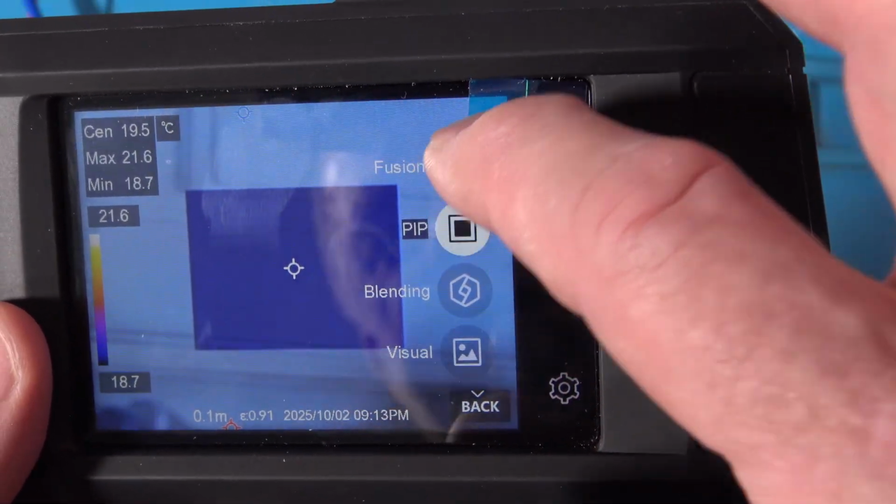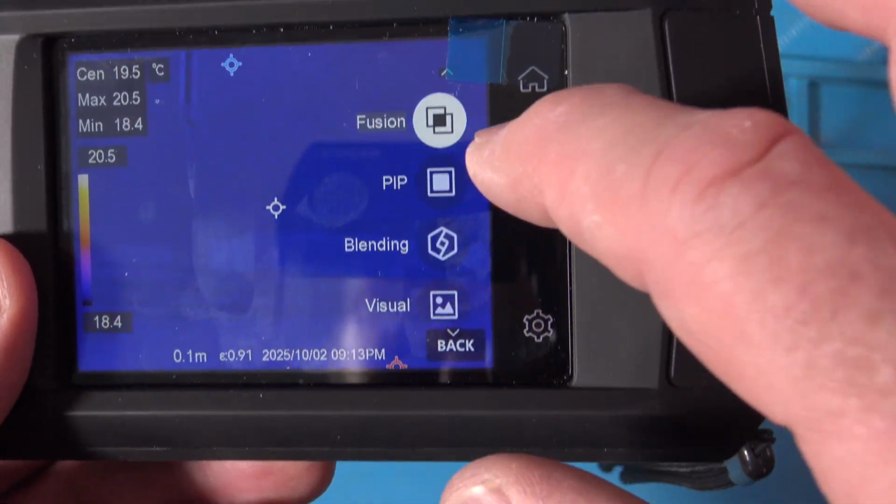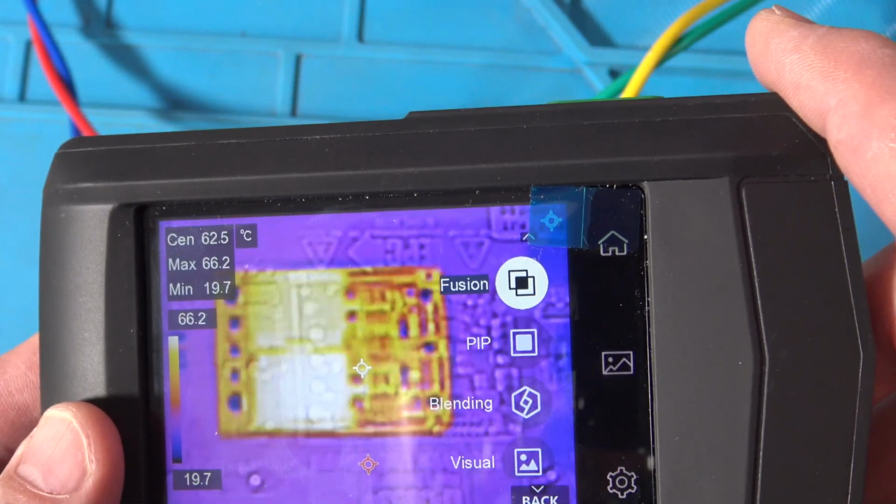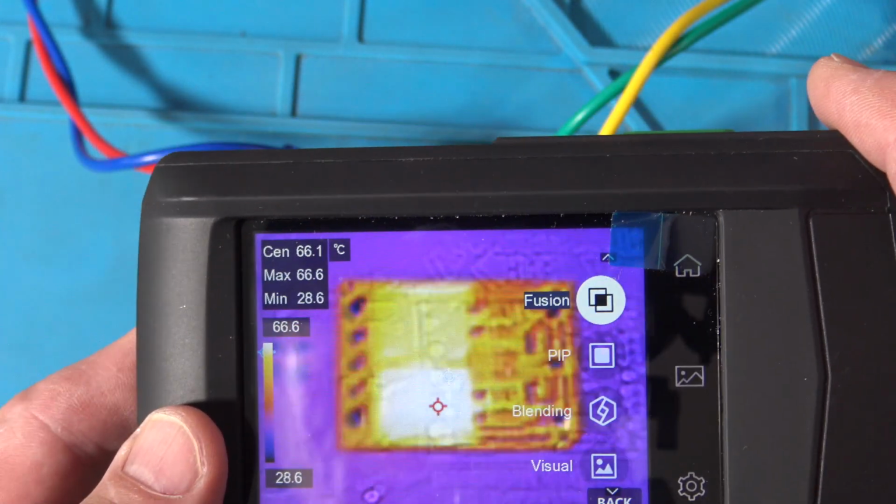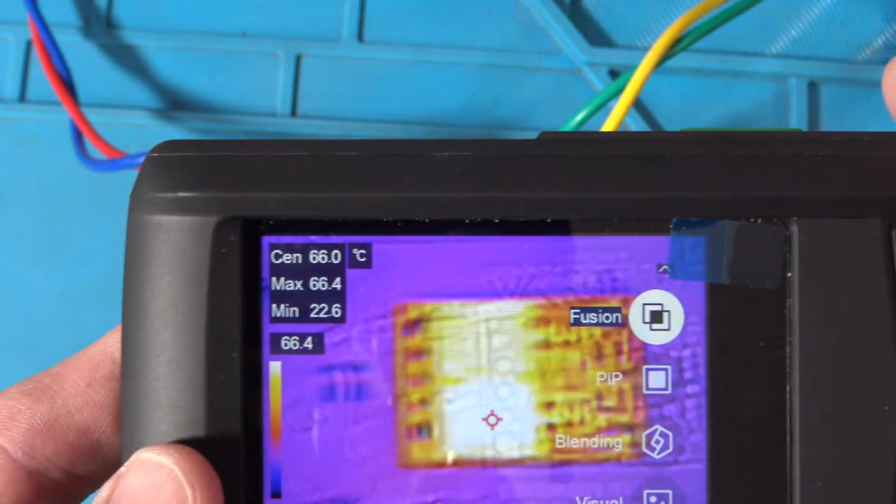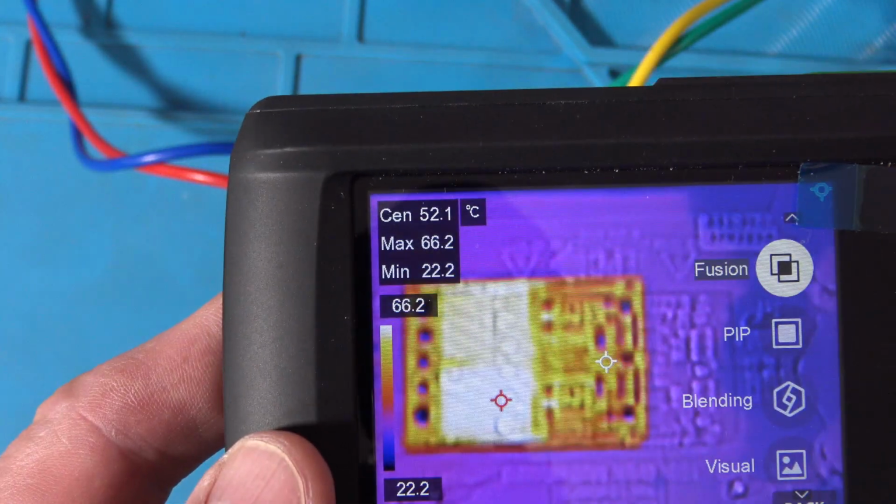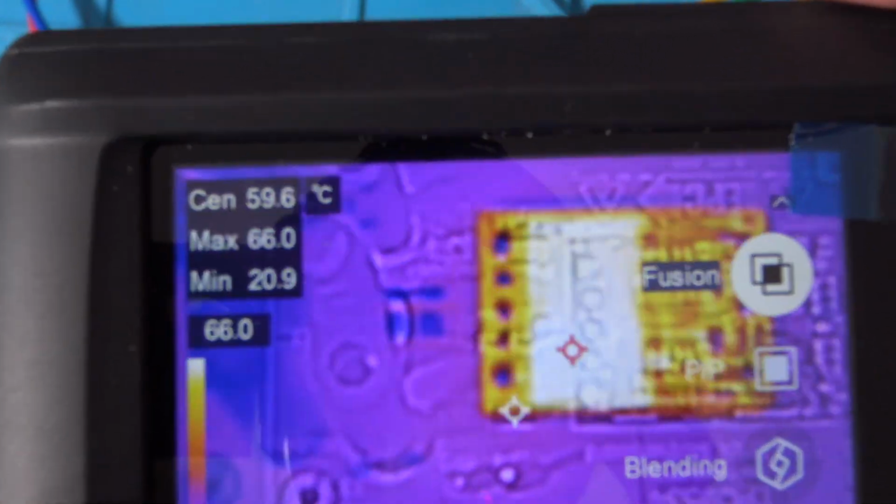So now, fusion. Fusion's kind of like the blending, but it actually fuses the image together, so I don't have to worry about that parallax error. Okay, so the images should be on top of each other. I don't know if they are. What do you guys think?